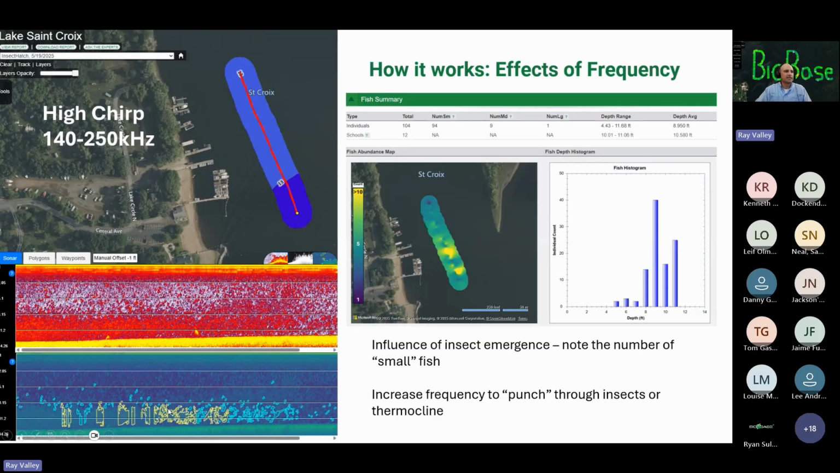Look at all of these detections. They are a bunch of individuals, and some of them came out as schools. But you can also see some larger fish, maybe feeding on some of those mayflies or just hanging out on the bottom there.